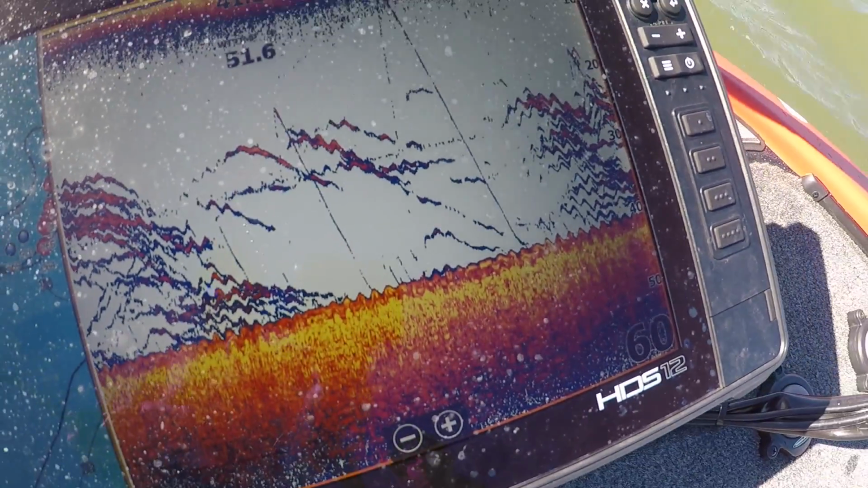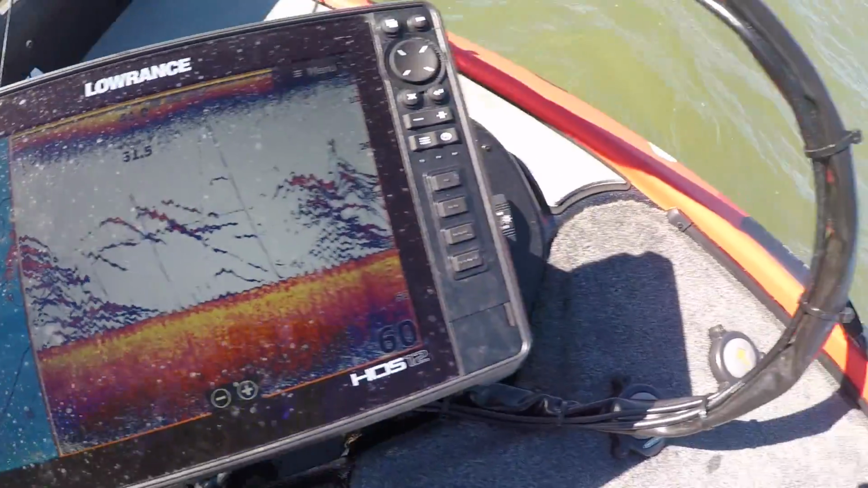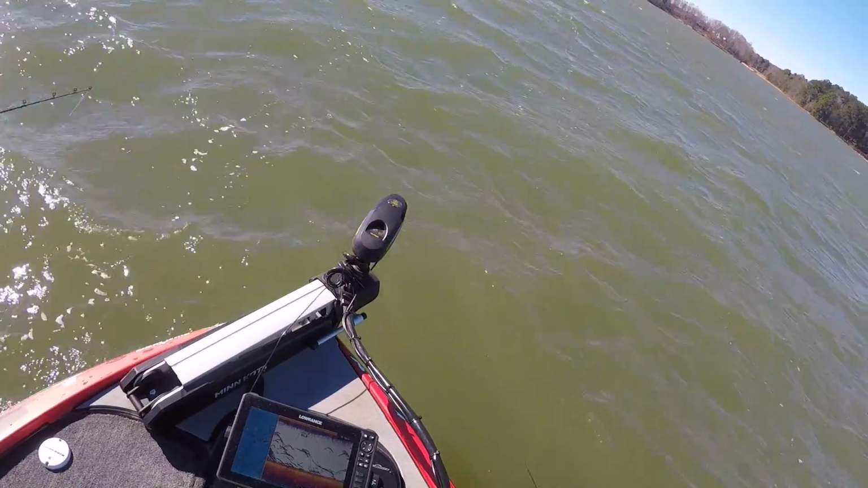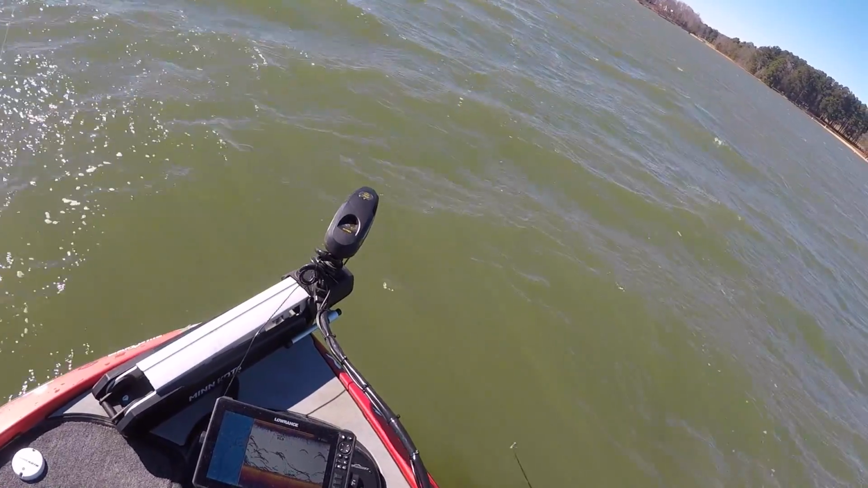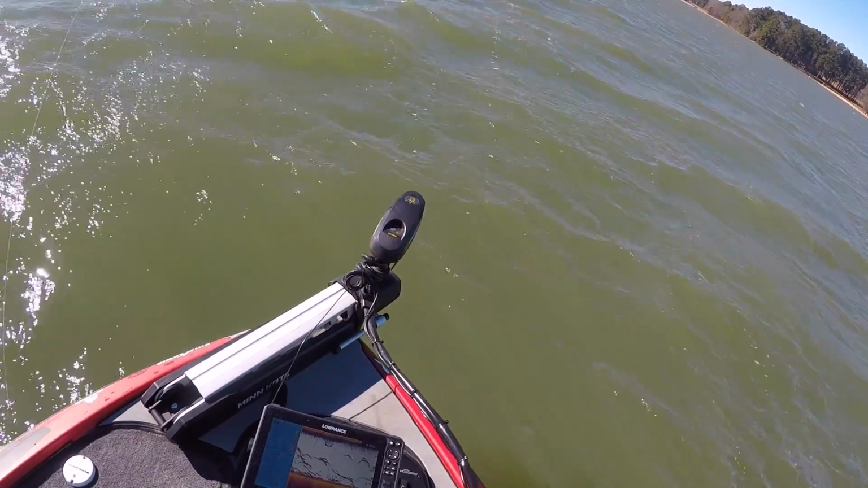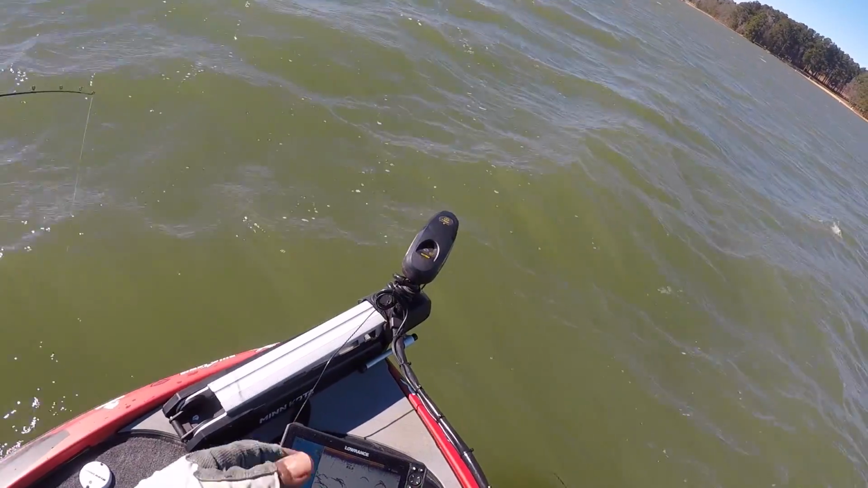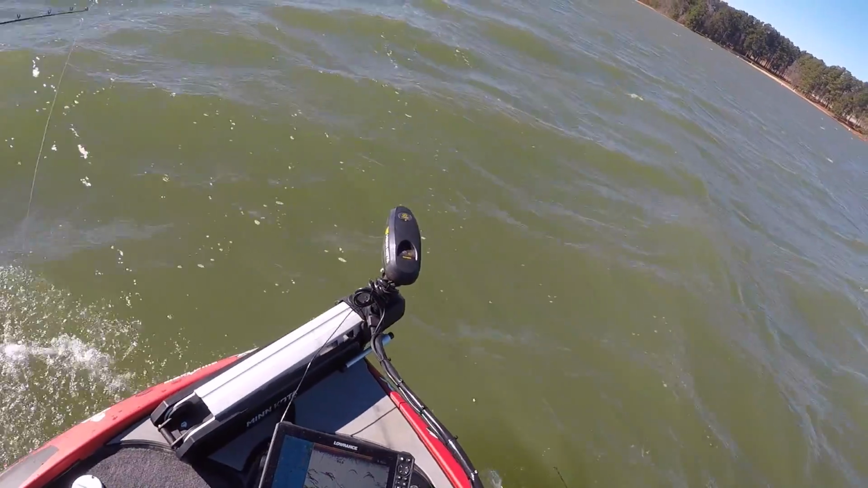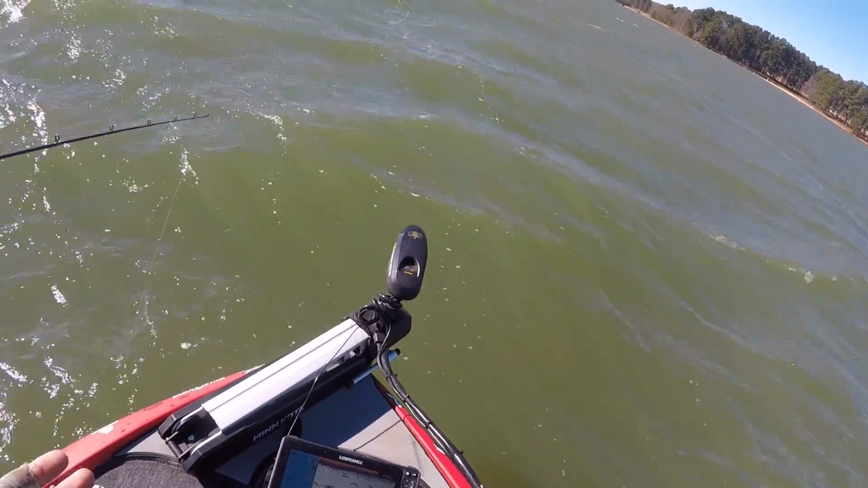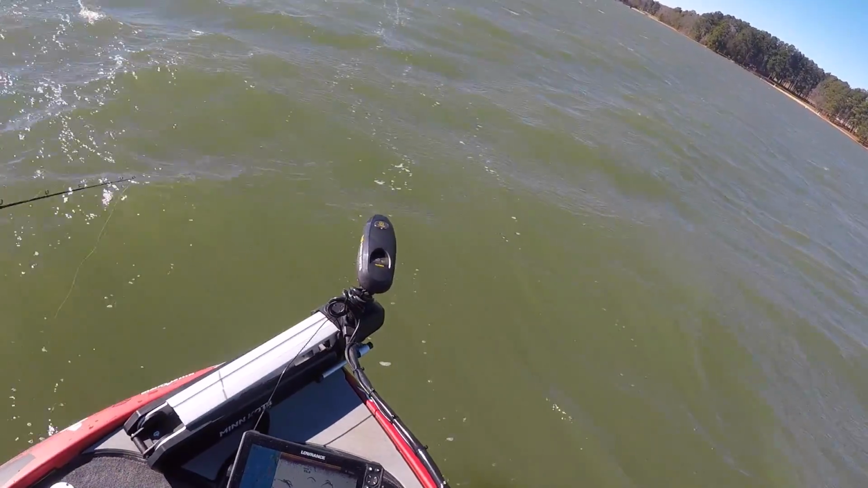Dude, there's so many of them, I don't know why it's so hard to catch one though. So you can see there's more right there. Yeah, they're all in there. I think it's more striper than bass. It's just real hard to get them to hit anything but that spoon when it's like that. For me, anyway. You can try casting stuff, but the only thing I can catch them on is a spoon.